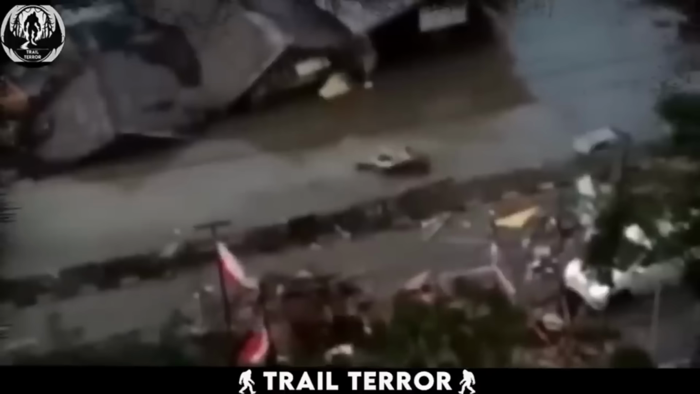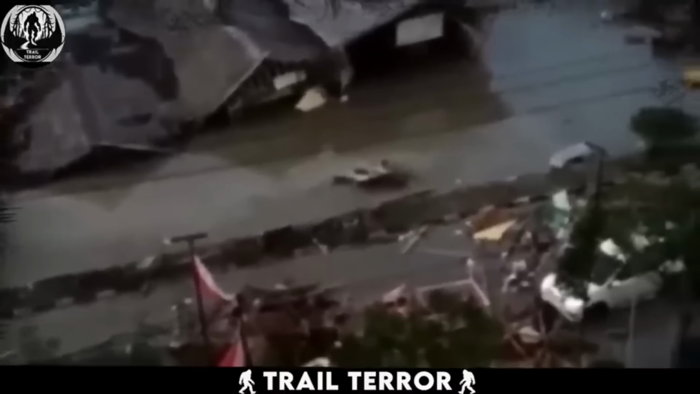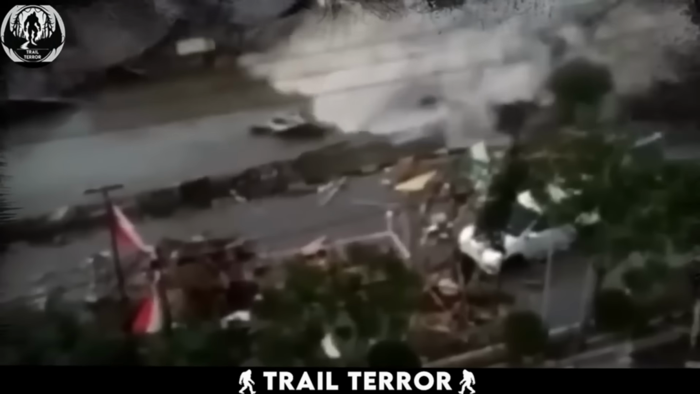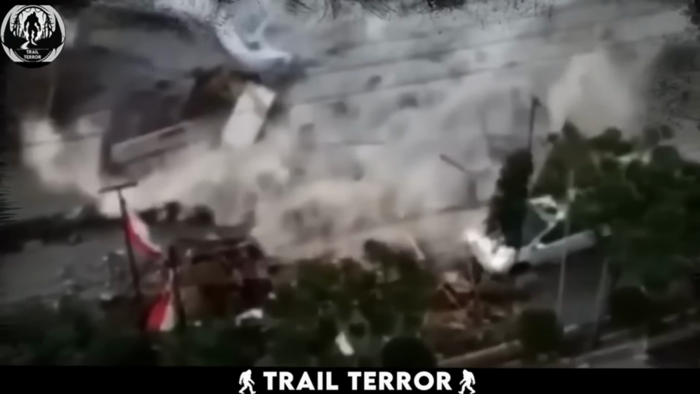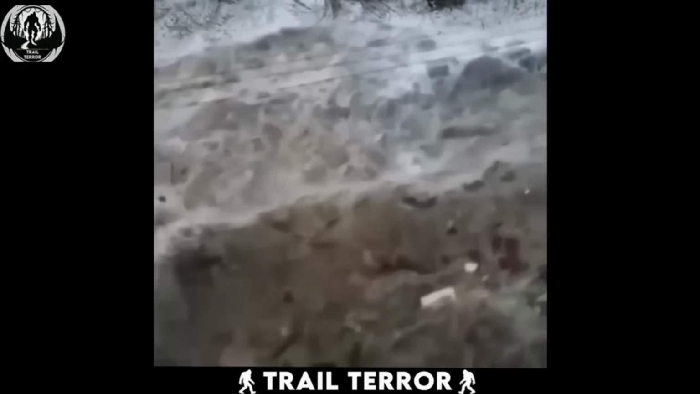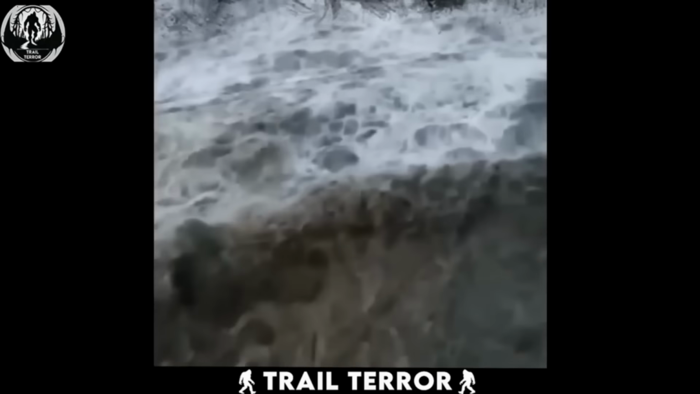The guy who was recording it all was safe since he was standing on top of the building, but considering the flow, it would not be surprising if the water took the building down as well. I don't know if that was the case here, but I have to warn you, if you find yourself at a beach and see the waters retreat a lot, you need to run. A big wave is coming your way.